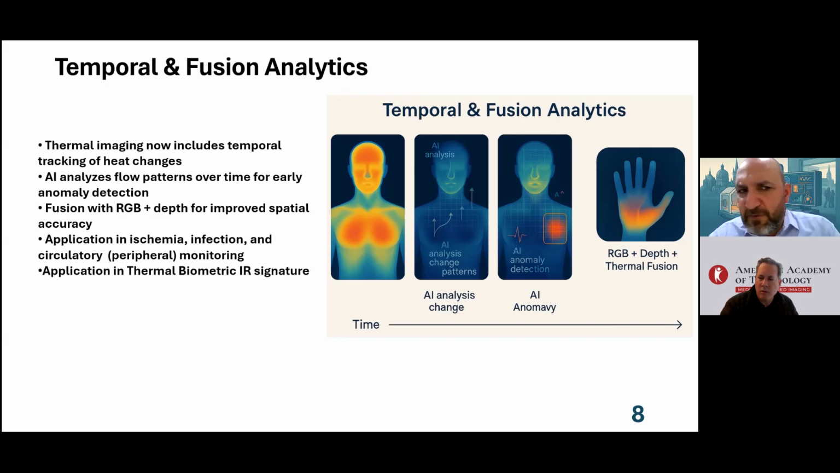This opens doors in ischemia, infection, circulatory and peripheral monitoring, and also for applications of what you call biometric IR signature, which is one of the fields that many groups are working on, in order to develop a unique biometric signature based on the thermal data of each human being.